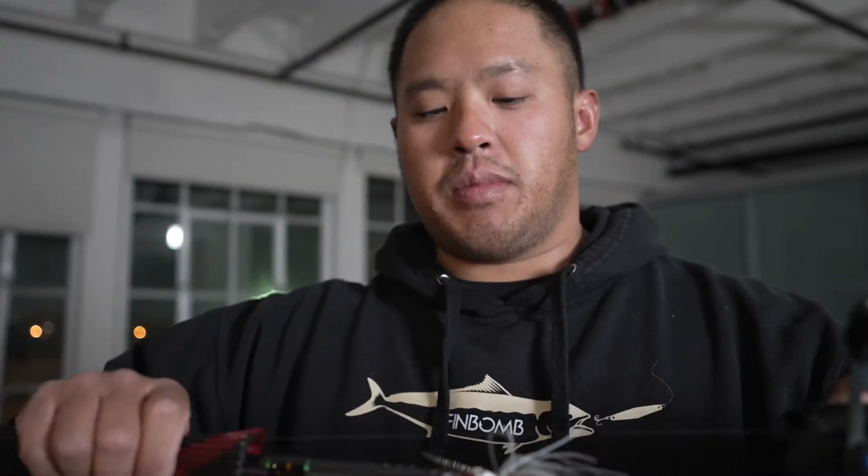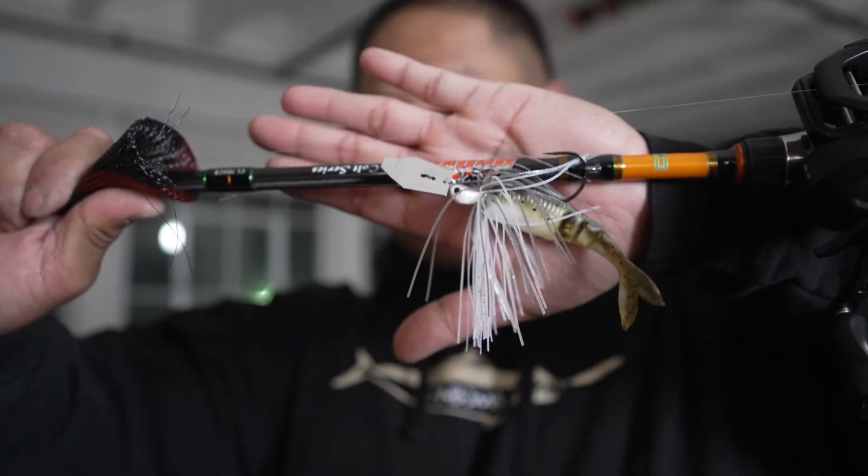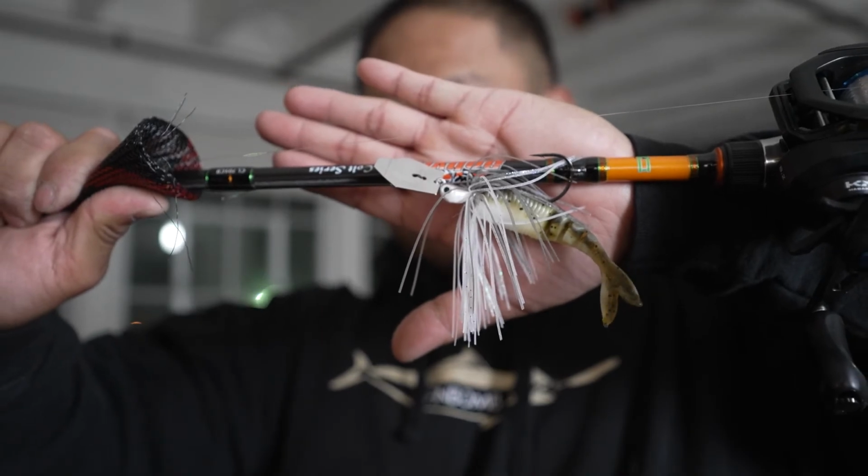Here's that other bait, additional bait that might possibly work tomorrow. This is a 3/8 ounce Jackhammer in shad pattern made by Z-Man, and a Zako trailer in a shad and green pumpkin color. And I'll be throwing this on 12-pound test. Anyways, let's get on the water and see how I do.